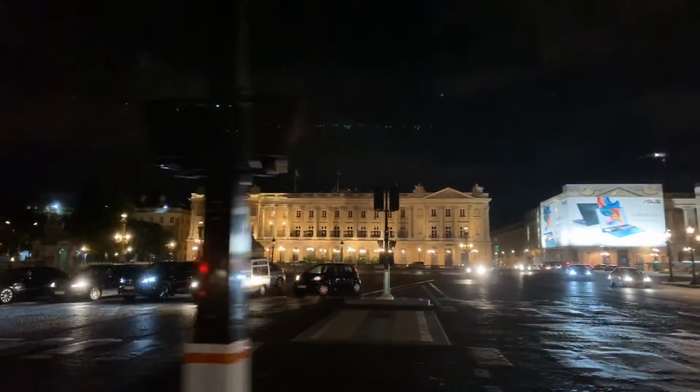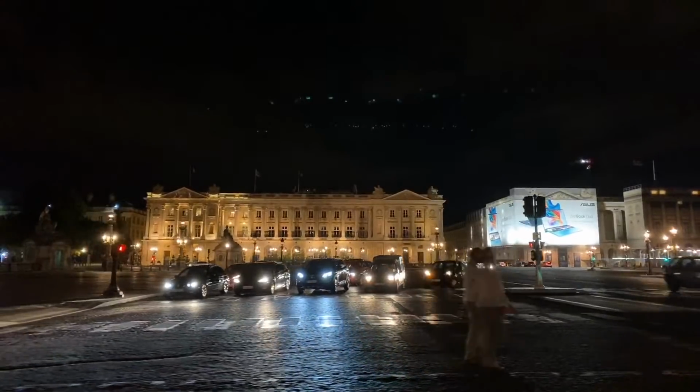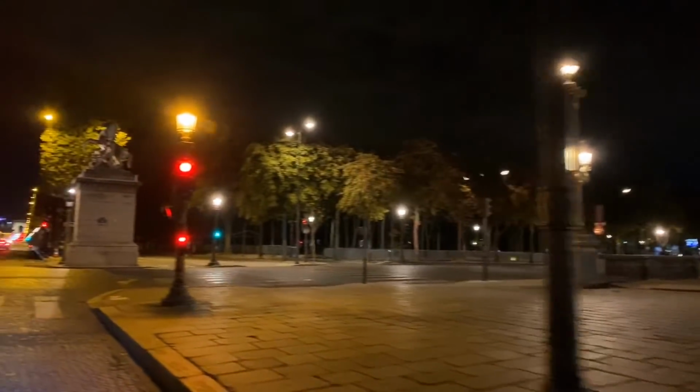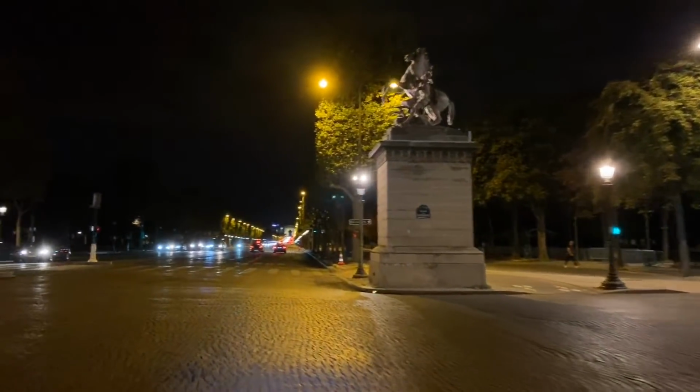All right. This is nice on this side. Hôtel Crillon. Let's go down a bit of the most famous avenue in the world, they like to say.